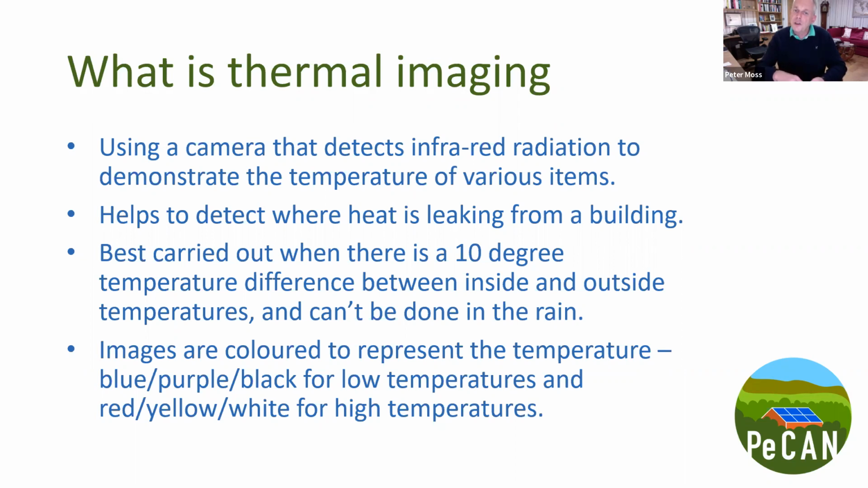What it's very good at doing is showing where heat is leaking from a building. If you're outside a building and you are pointing the thermal camera at it, you can get a very good understanding of where the heat is leaking out.